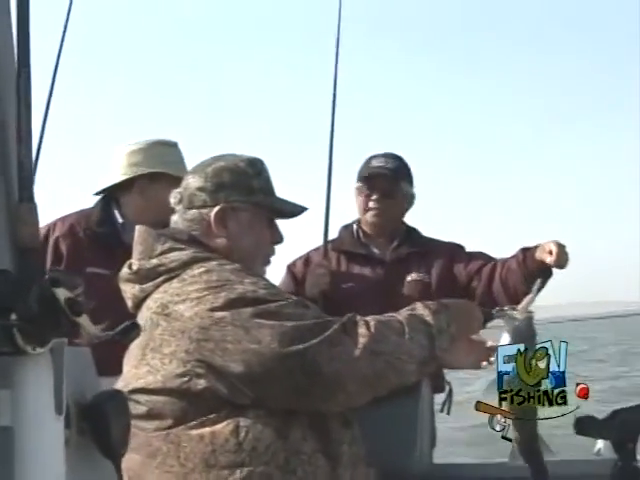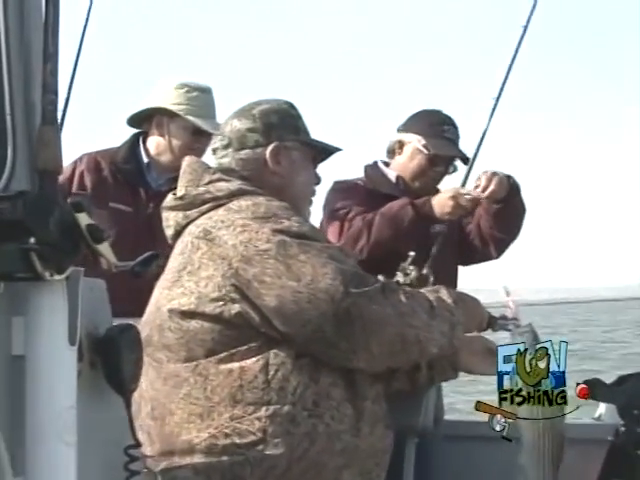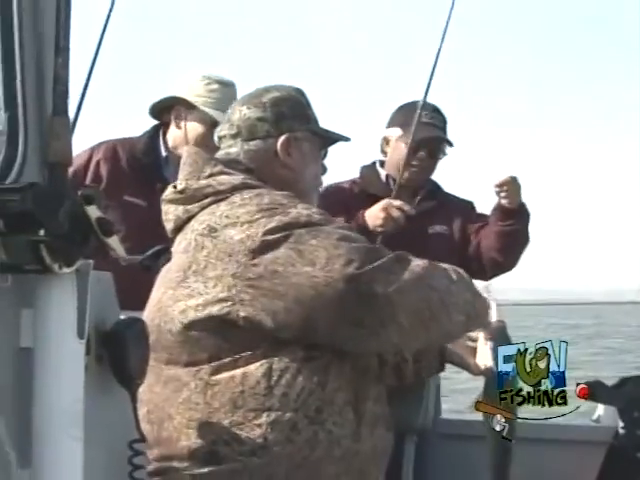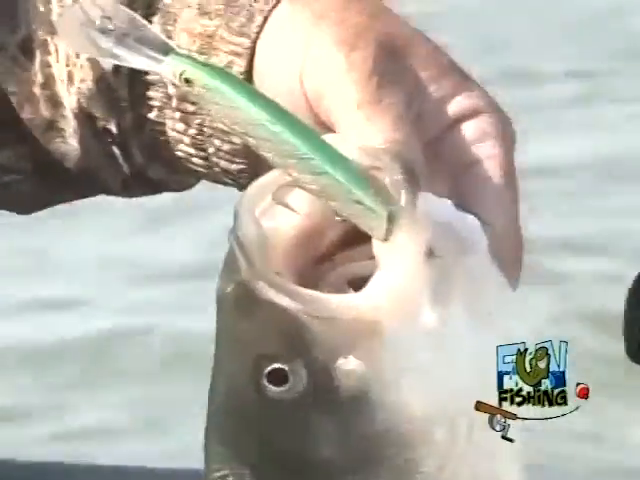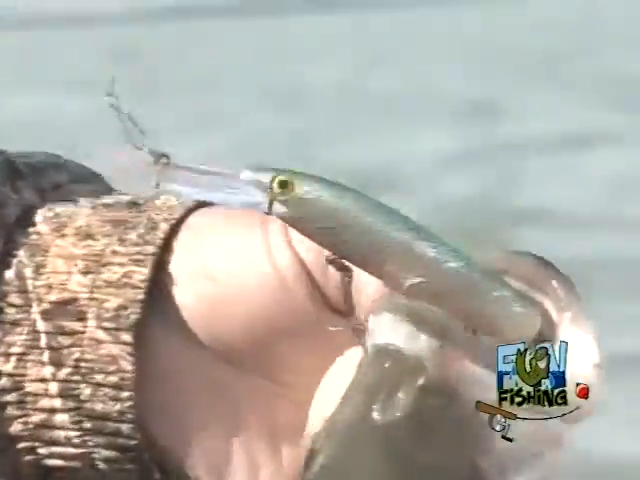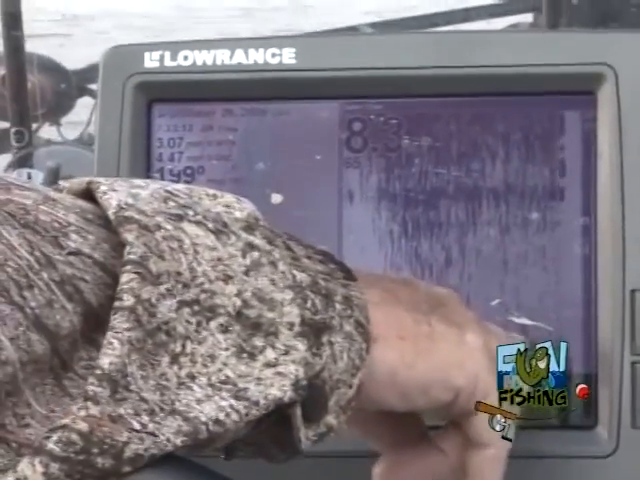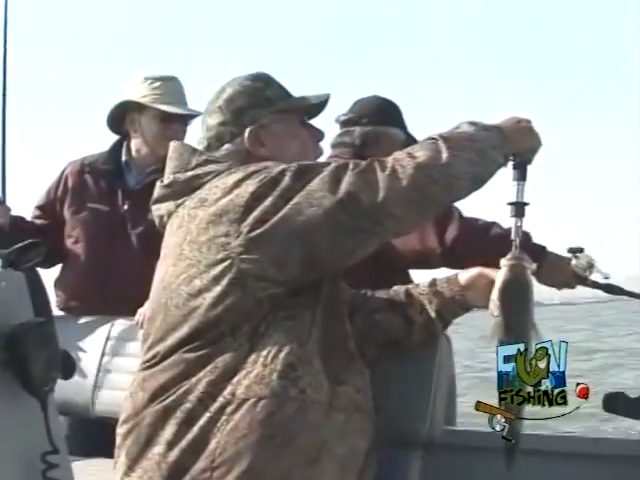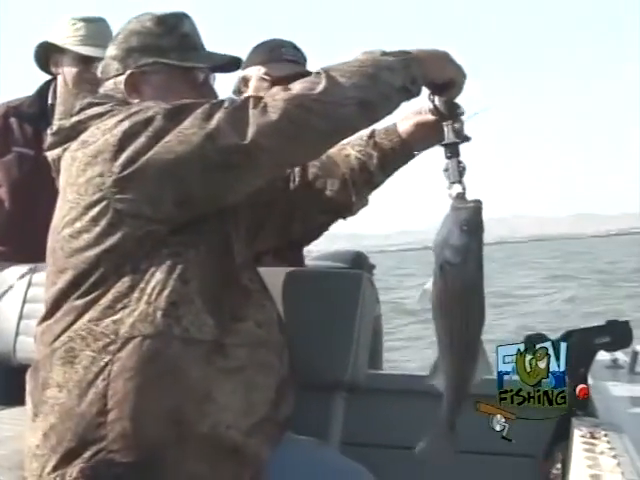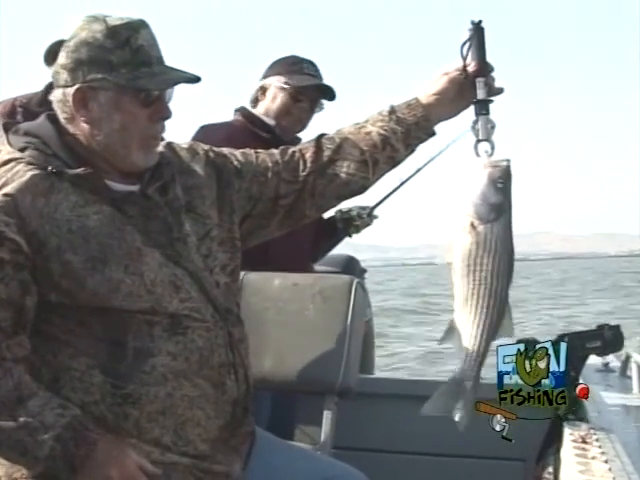You did all right, Alan. Yeah, that's number 2. It's a little bit bigger, too. Not a 4-pounder, but we're going to keep this one because look where the hook is. Man, he swallowed that thing way down there. Yeah, he saw that skull on the graph. About a 4.5-pounder. That's a good eating size.